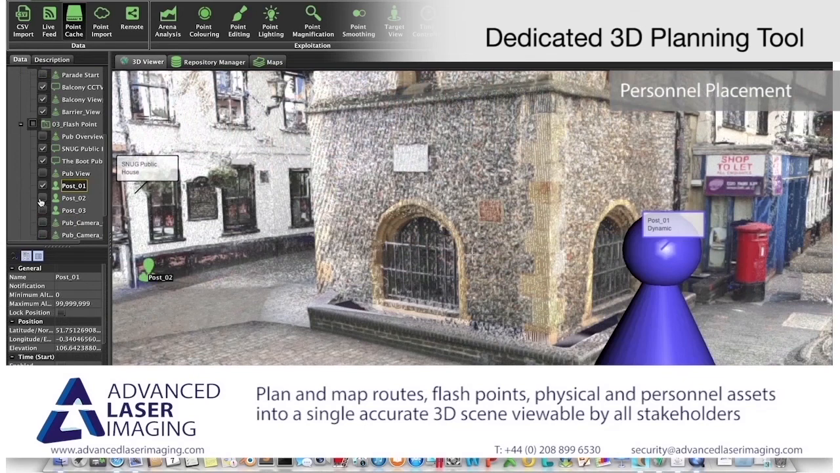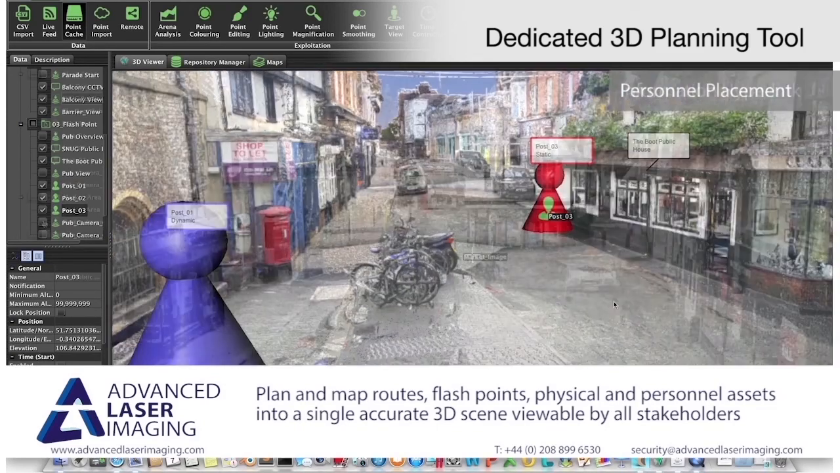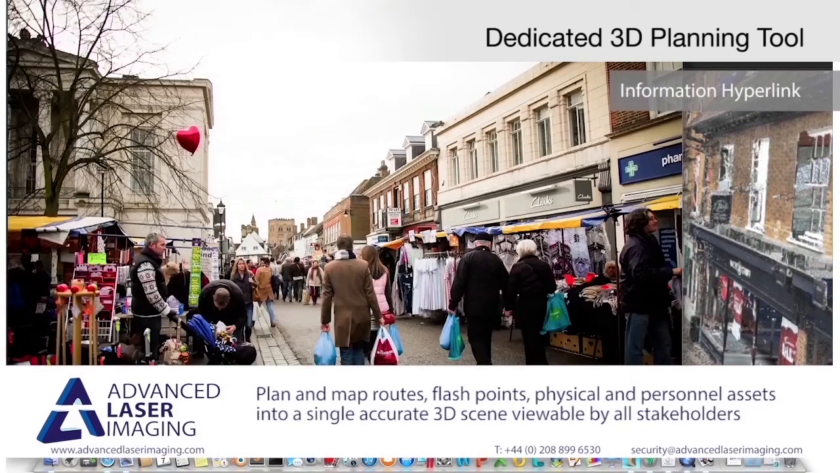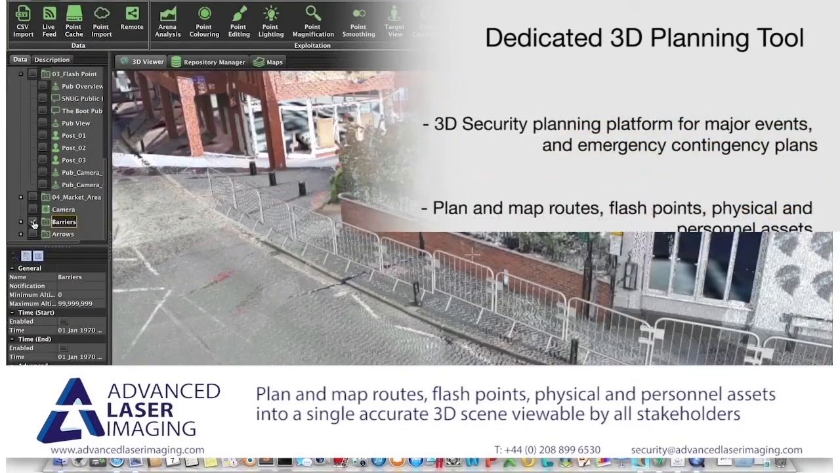And you can prepare your deployment strategy of personnel and other assets that will be required to ensure a safe operation. It is also easy to include additional information, such as images or documents, to provide a complete briefing package for your staff and other organisers, ensuring everyone fully understands your plan.